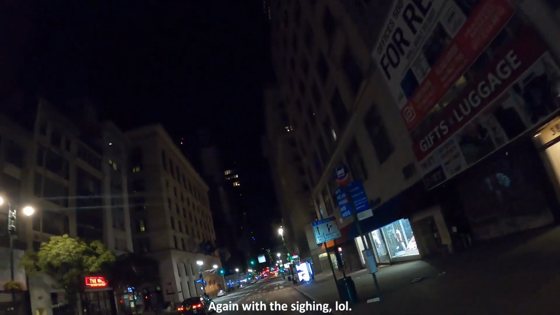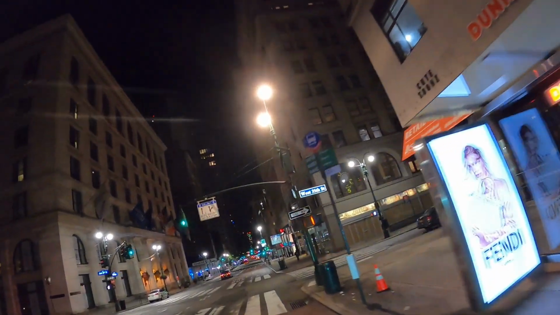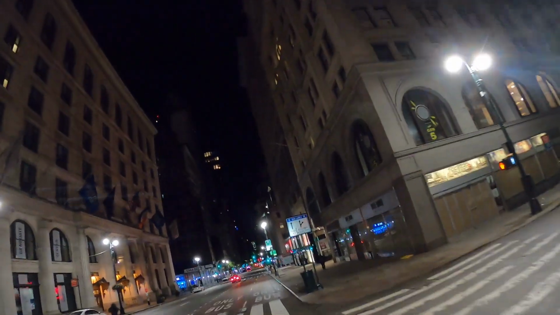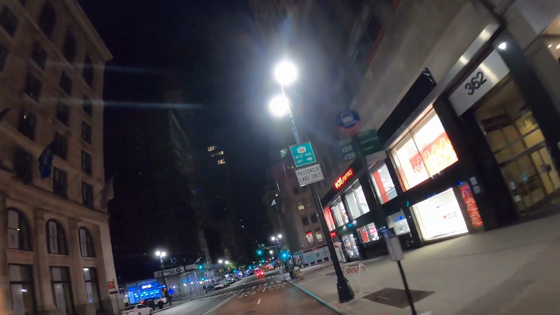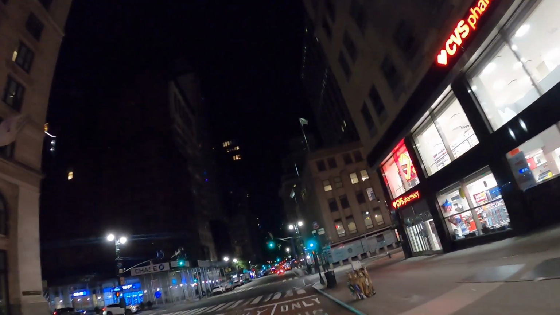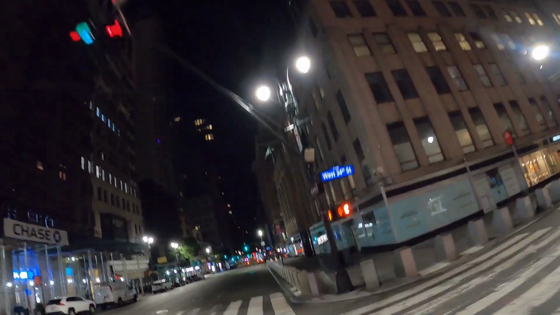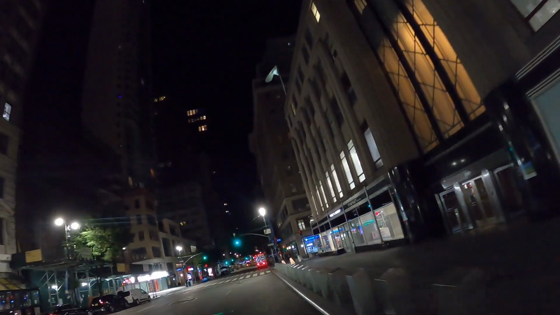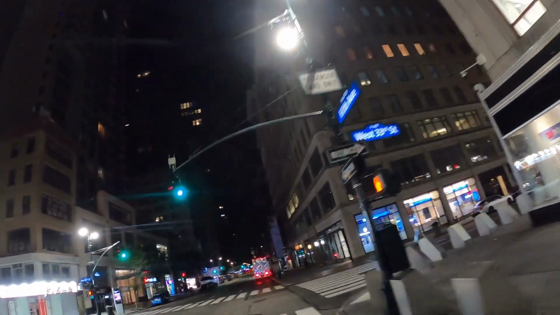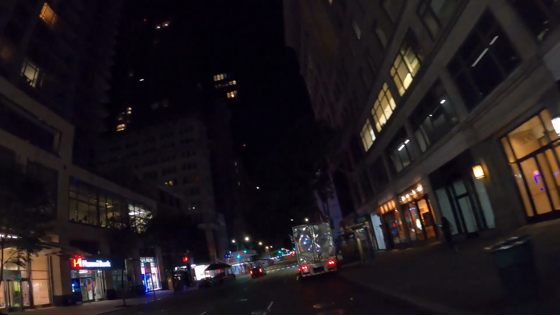It just feels great to be riding through the city at night, like when there's nobody around. Just hopefully the wind is not completely annihilating the sound. I really hope. GoPros are supposed to be pretty good about blocking out wind noise. But I guess we'll see.